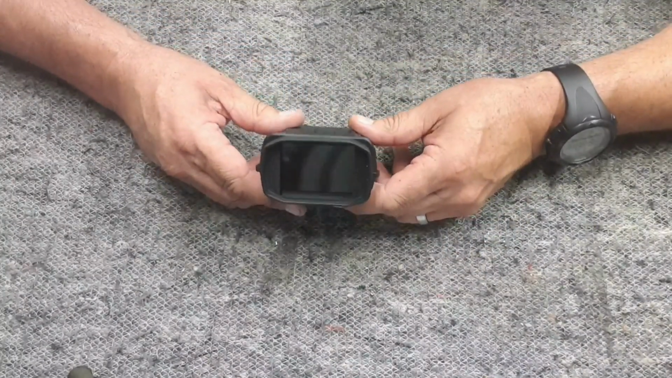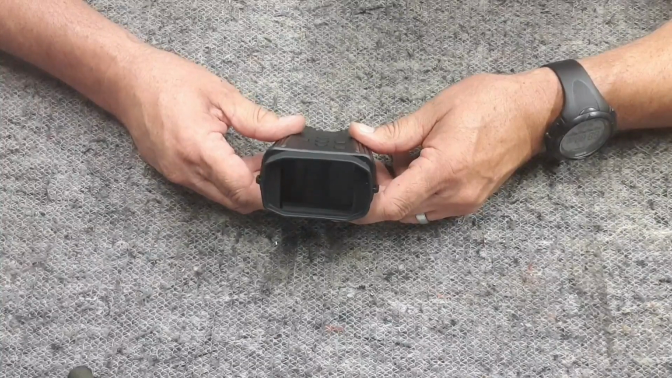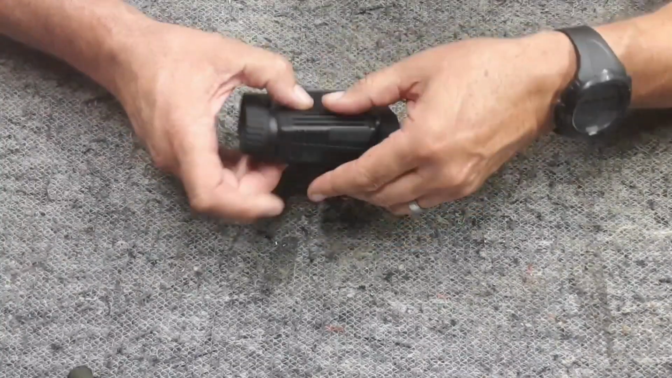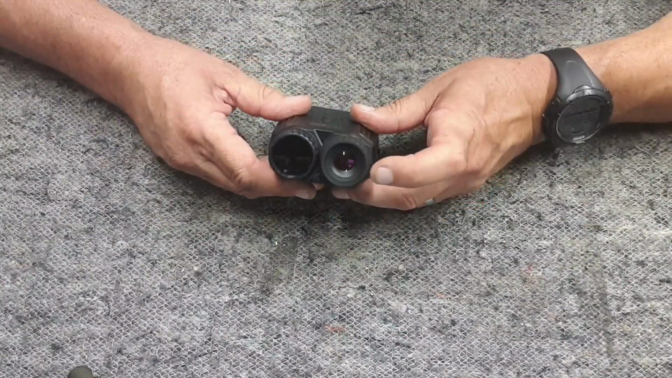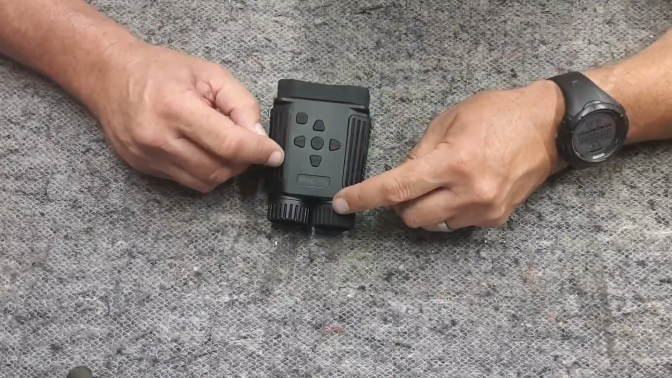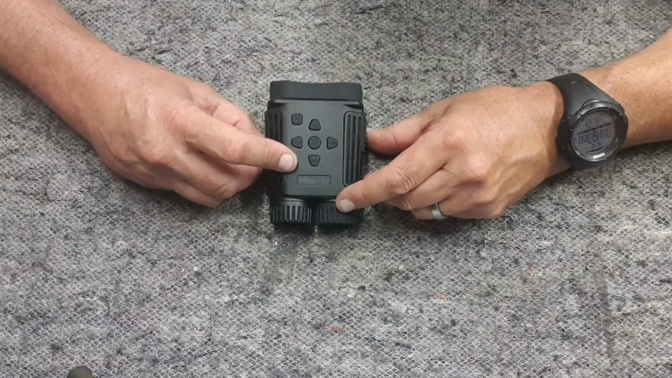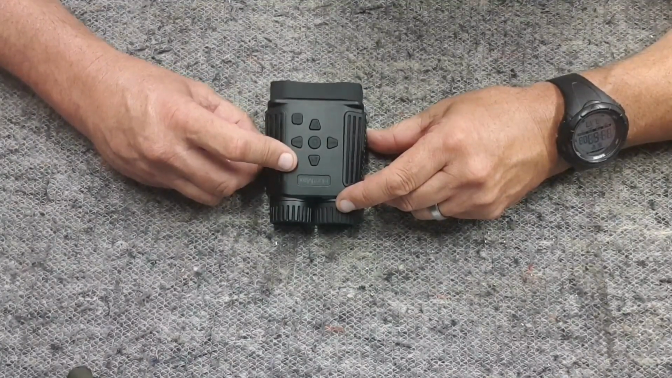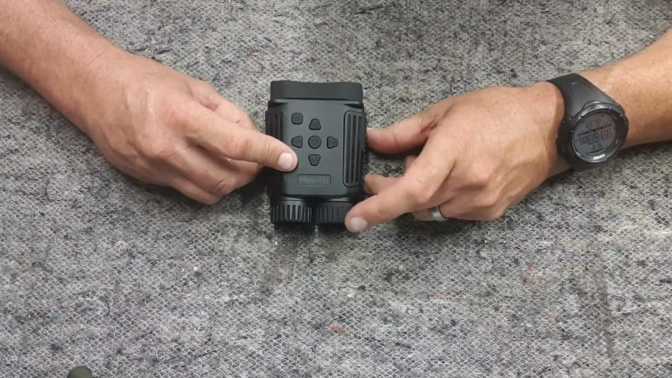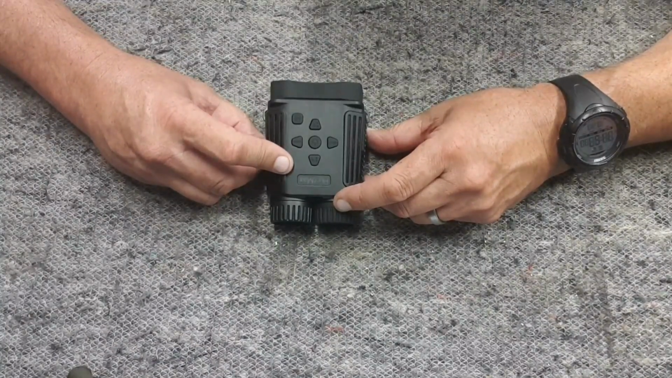This is the viewfinder. It's a little screen with a rubber cup, so it's nice and comfortable pushed up against your forehead. On the other end, you've got your lens and your IR. This is your focus wheel. I think the viewing distance is down to 3 meters and out to infinity, so that is your manual focus for whatever distance you're looking at.